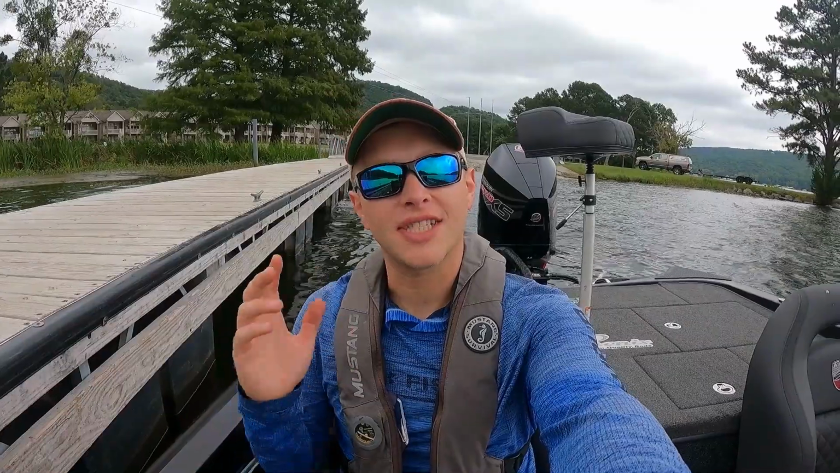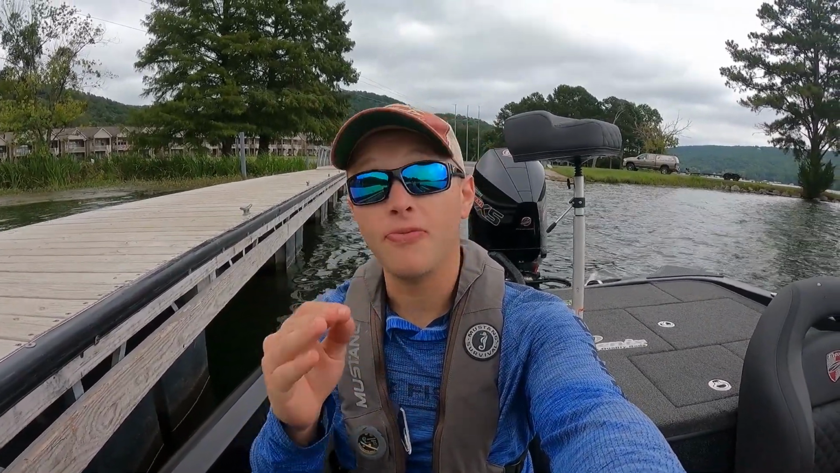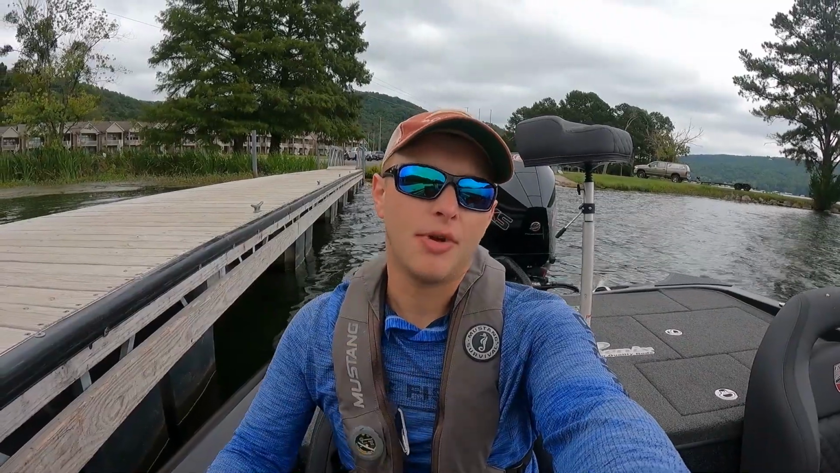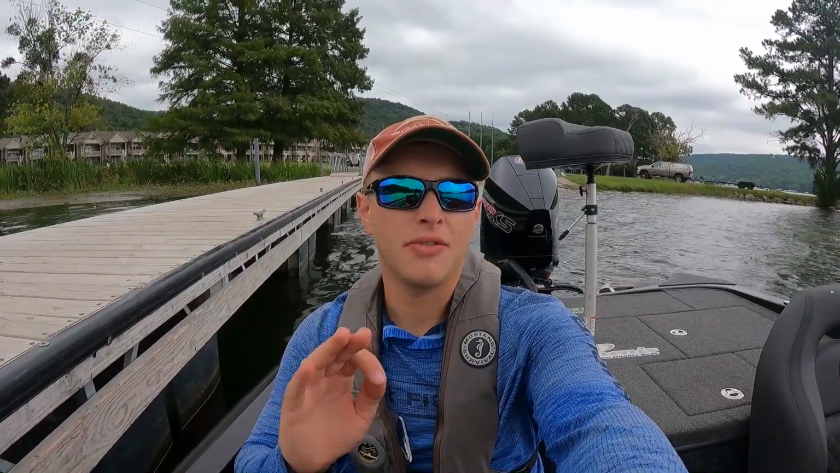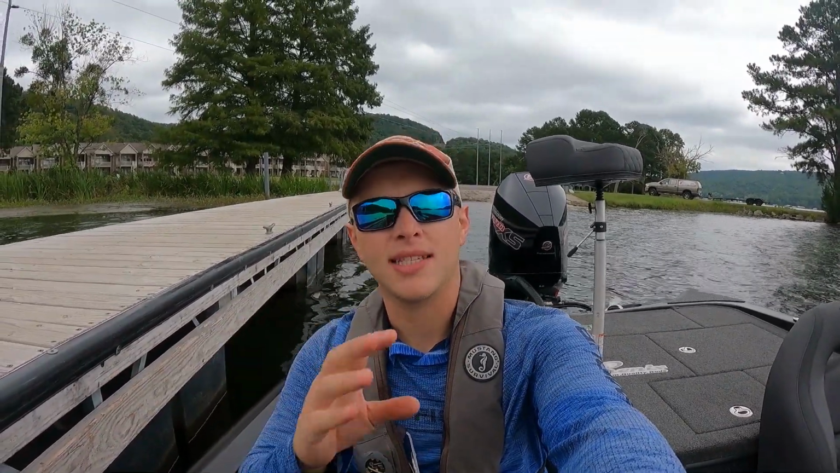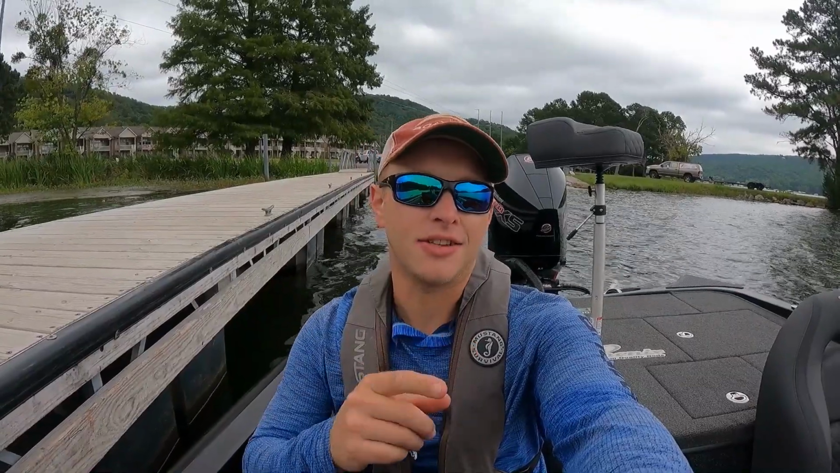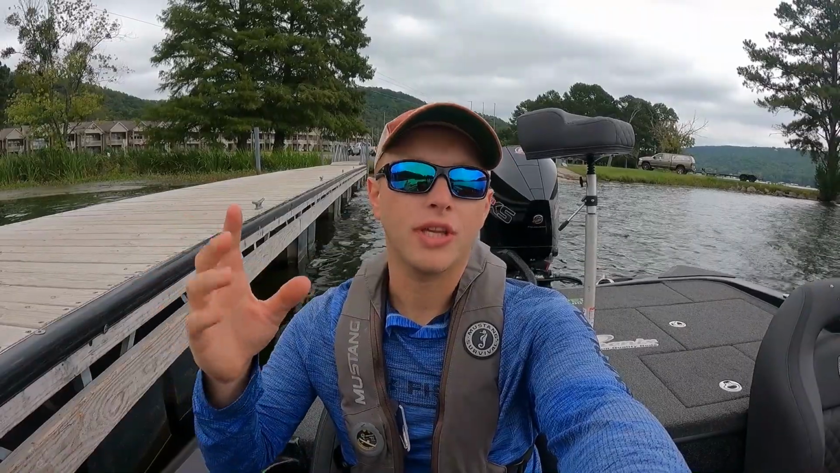Today we're going to go over side scan. We're going to go over just some basics. I'm going to show you guys, hopefully, some fish. I'm going to show you guys some structure. I'm going to show you how I look for harder bottom versus softer bottom, how I basically differentiate what I see on side scan. So stay tuned, guys. Hopefully you enjoy, and hopefully, most importantly, you learn something.